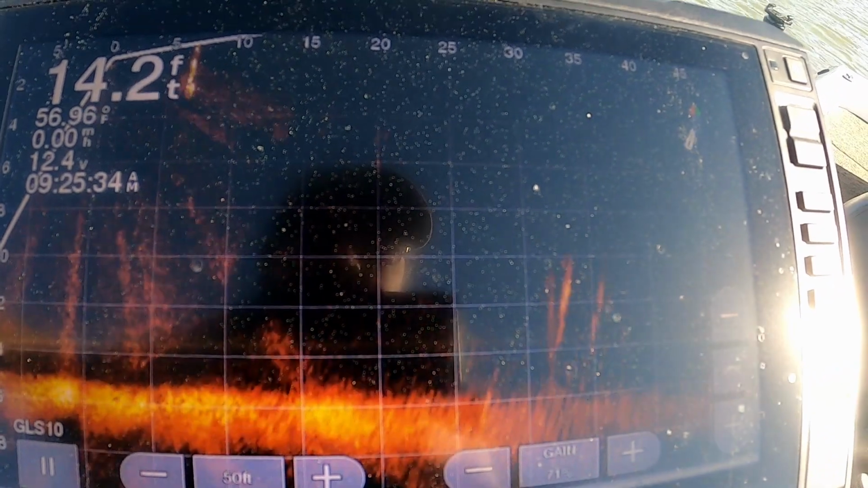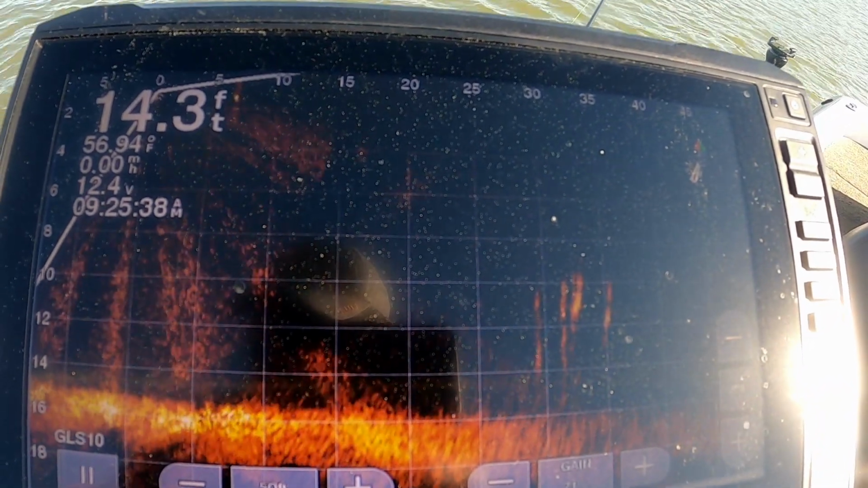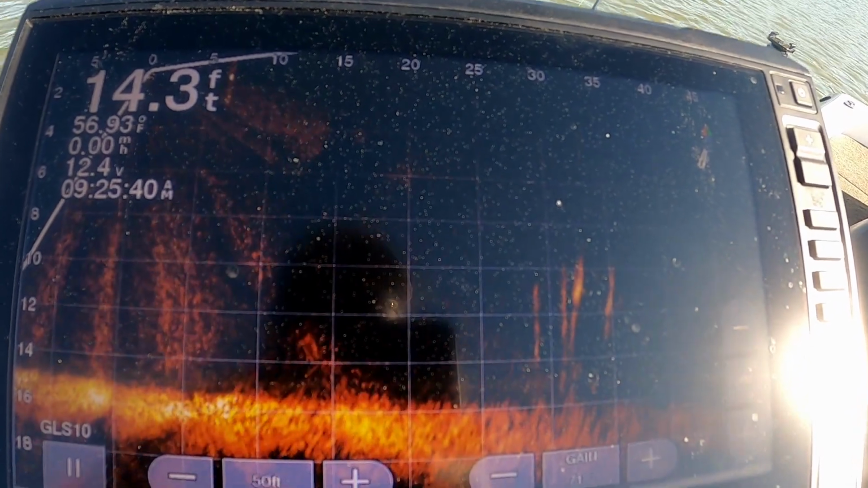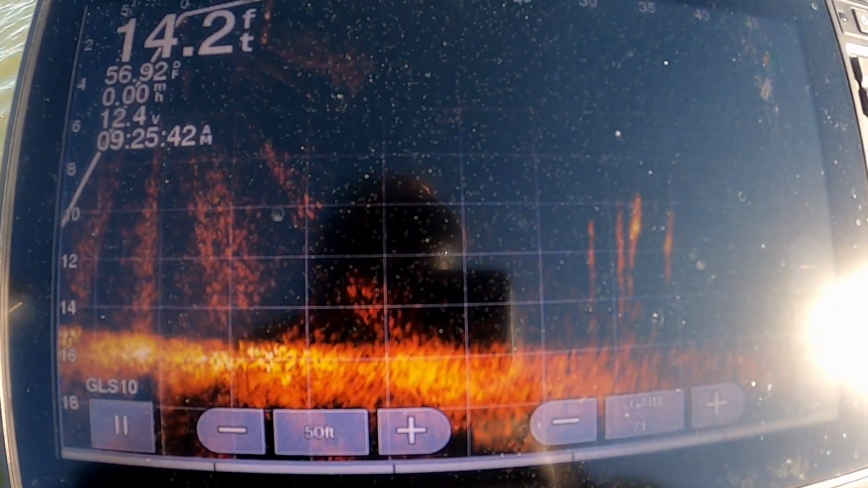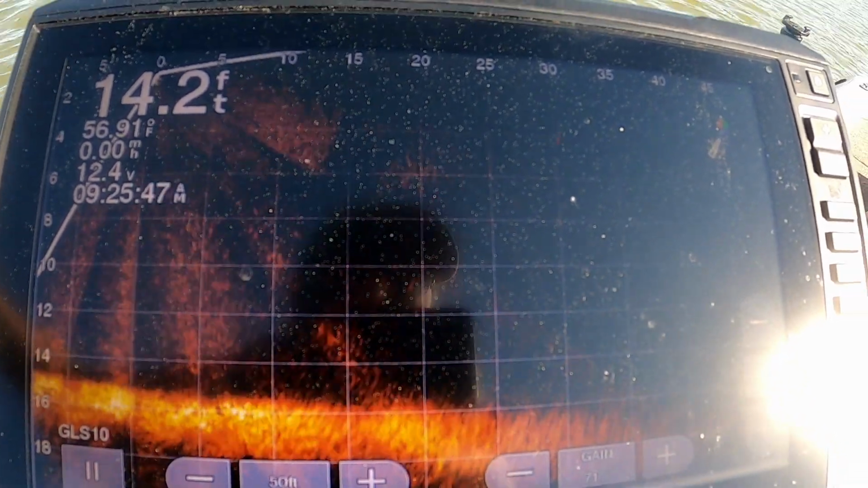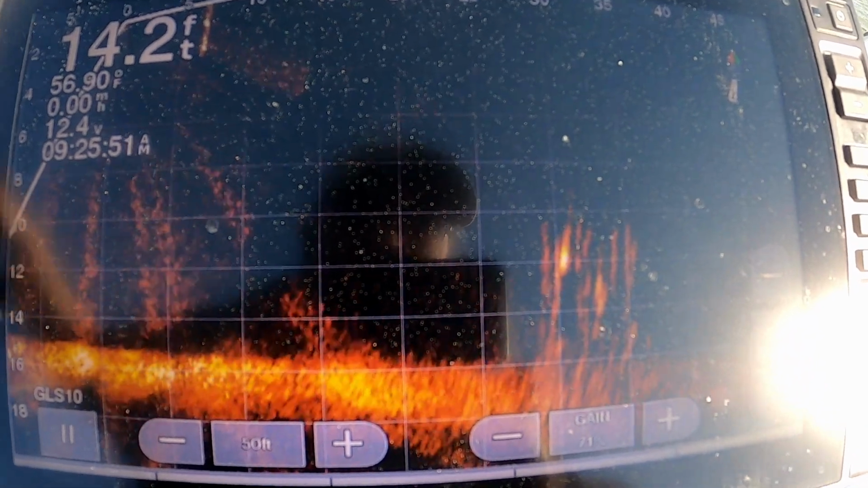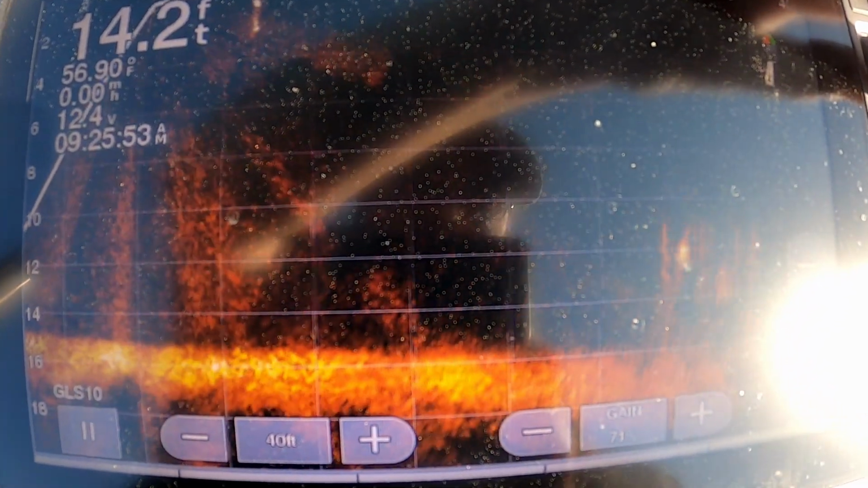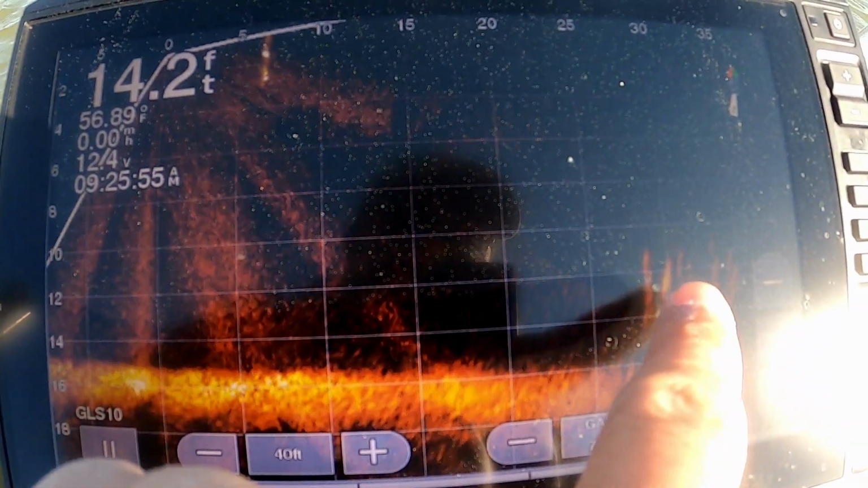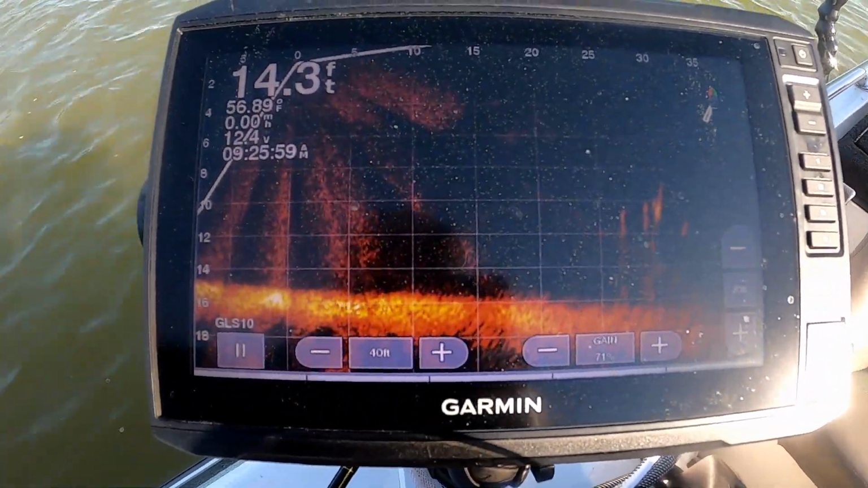hold on, the wind's got us turning crooked. You can see a couple good marks in there. Oh, I forgot to anchor in, that's why. I'm trying to stay off of them, so I'm just gonna anchor. You can see that big, a couple good marks in there. All right, there's some, that might not be a stick, but we'll try to sneak up on it.